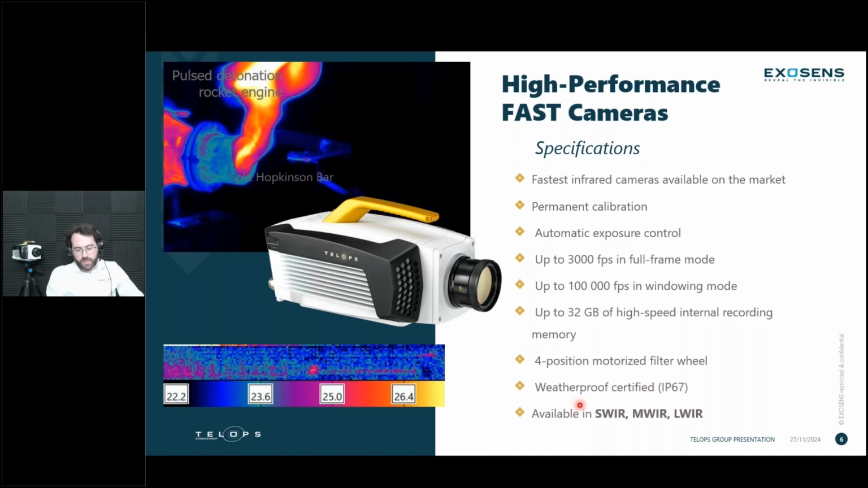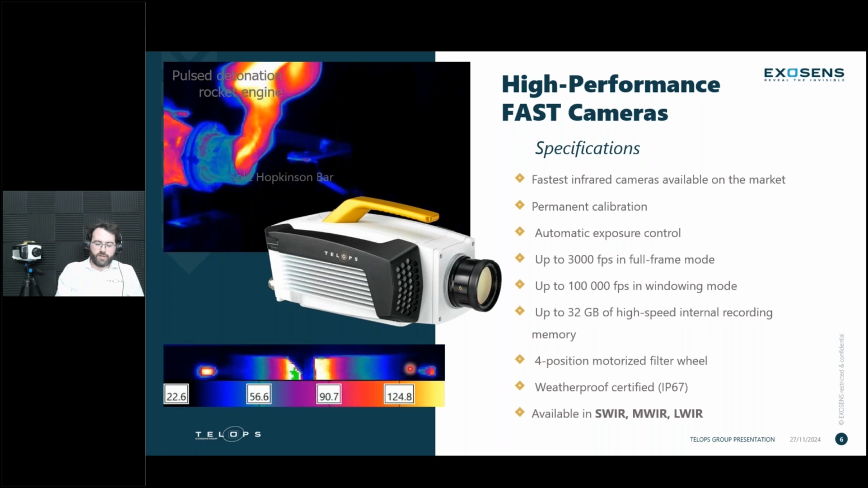Weatherproof certified as well, and all of these are available in SWIR, so shortwave, midwave, and longwave categories. And another example here, a split Hopkinson bar that was done at a very high speed, around 40,000 hertz, so a very slow playback speed that was available with the cameras.